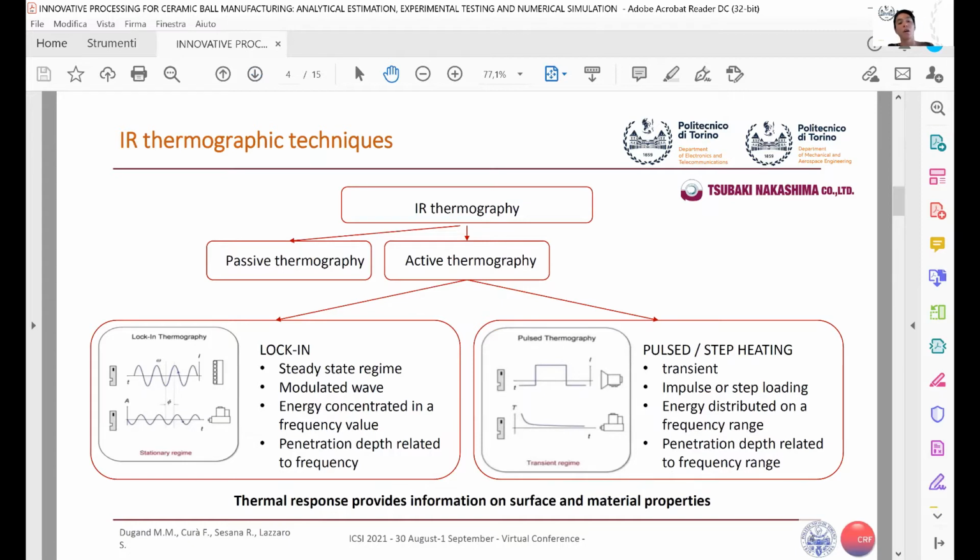Okay, first of all, let's introduce the infrared thermographic technique. The thermographic technique can be passive or active. The main difference is related to the external heat source. In passive thermography, there is no external added source, while in active thermography, there is an external heat source that in our case is a laser power.